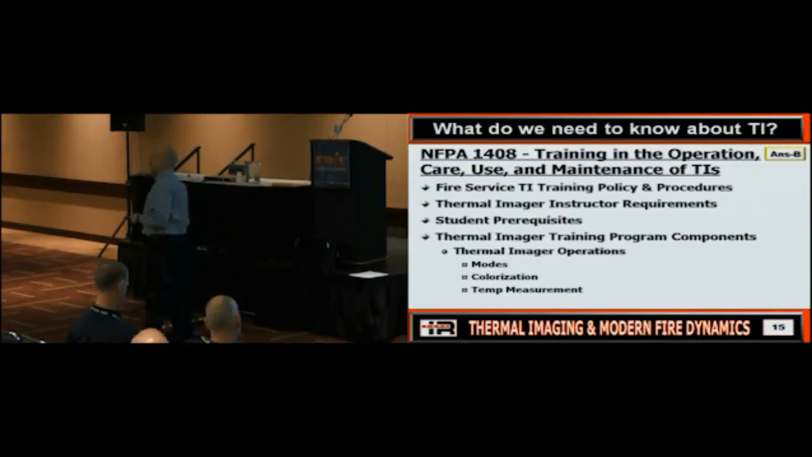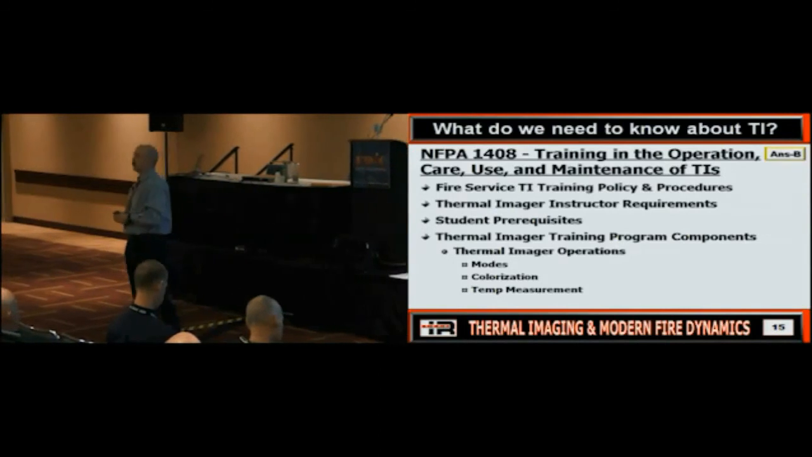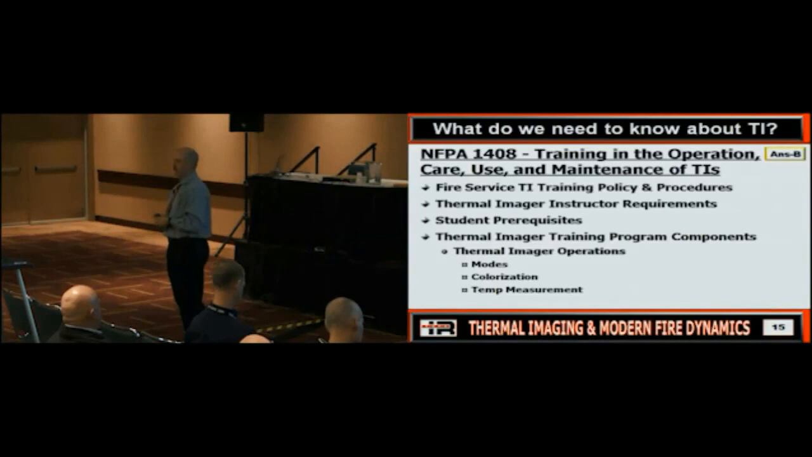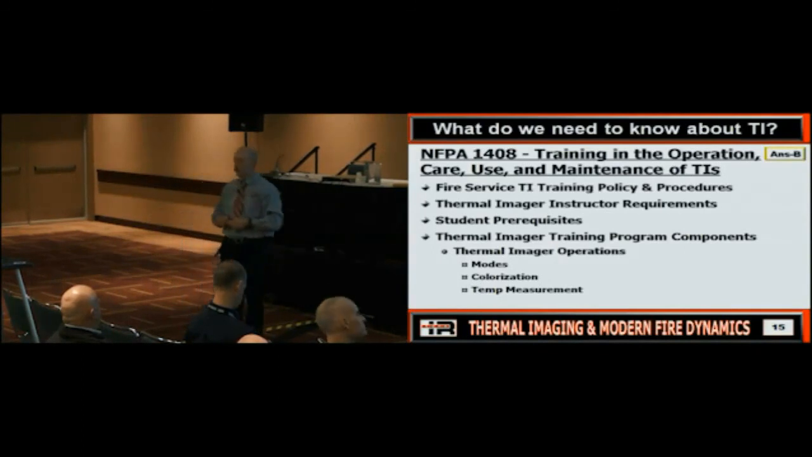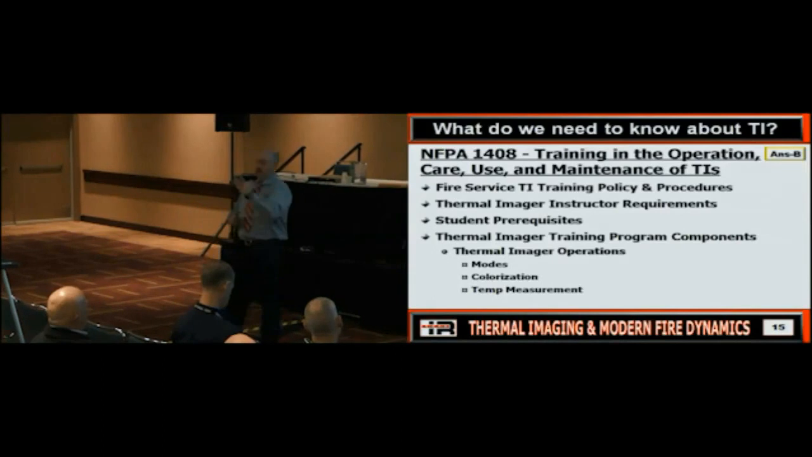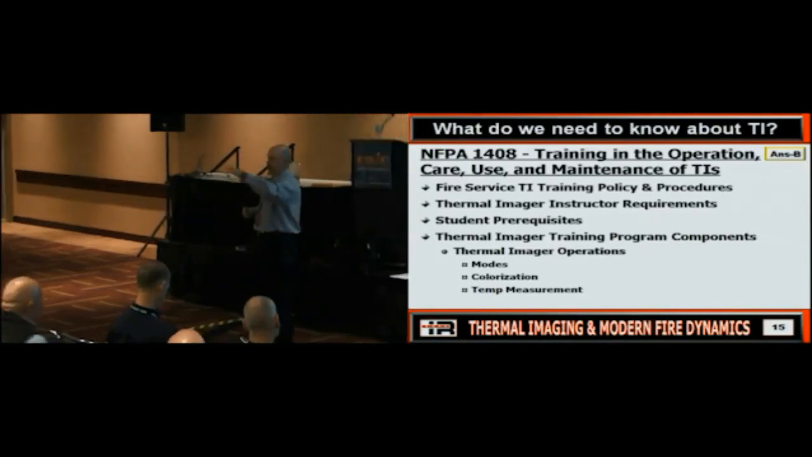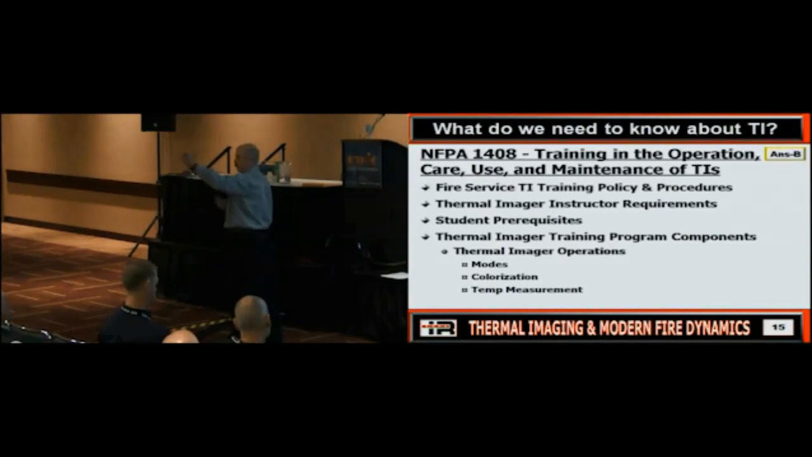Question, comment, sir? Yeah, if you have a thermal imager on your equipment, should you also have the other things you're talking about, such as training and guides, SOPs, things like that? Yeah, the question is, should you just once again show up and throw somebody a camera and say, there's the on and off button, white hot and black cold? No, right? I mean, we should have policies and procedures, like I said.